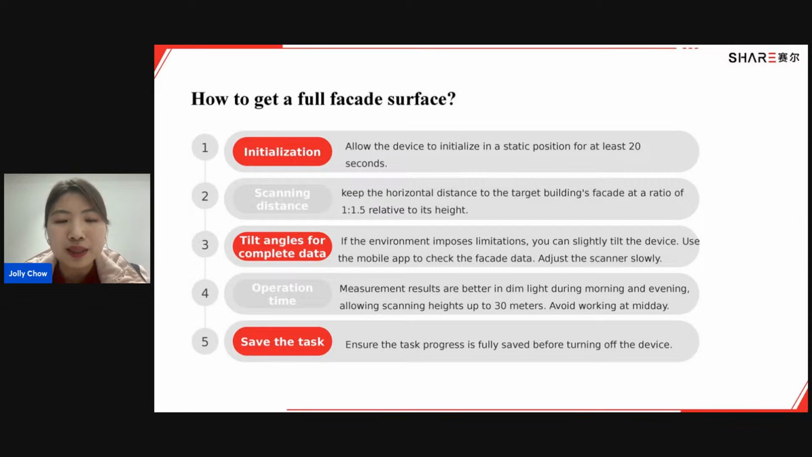If the environment doesn't allow the second point, then you can slightly tilt the device. And always check the mobile application SharePoint Cloud Studio to check if the scan data is complete. Adjust the scanner slowly and prevent abrupt movement.